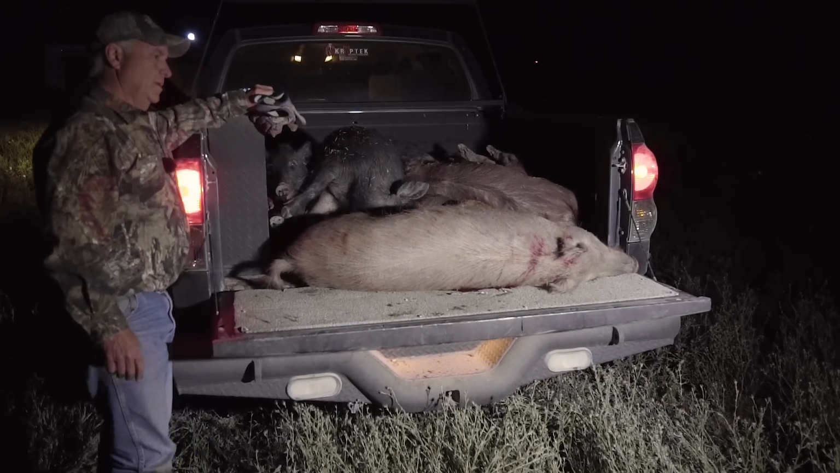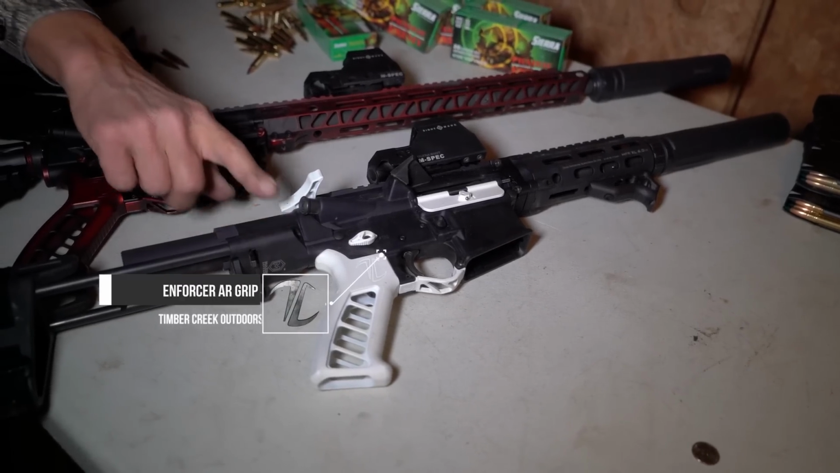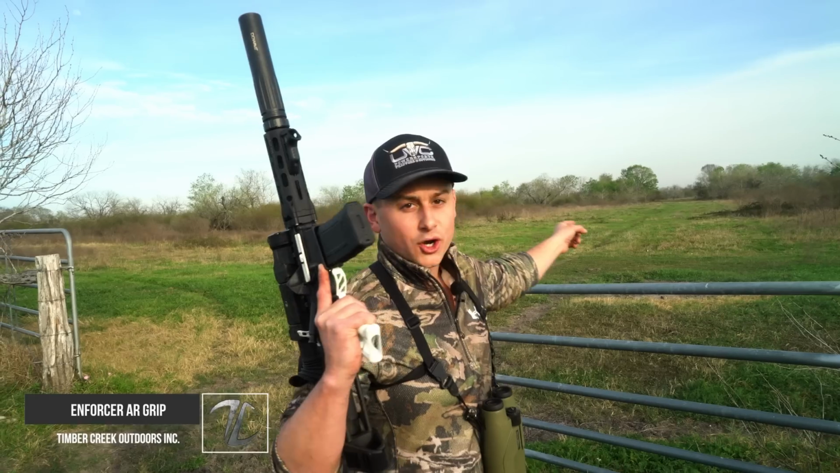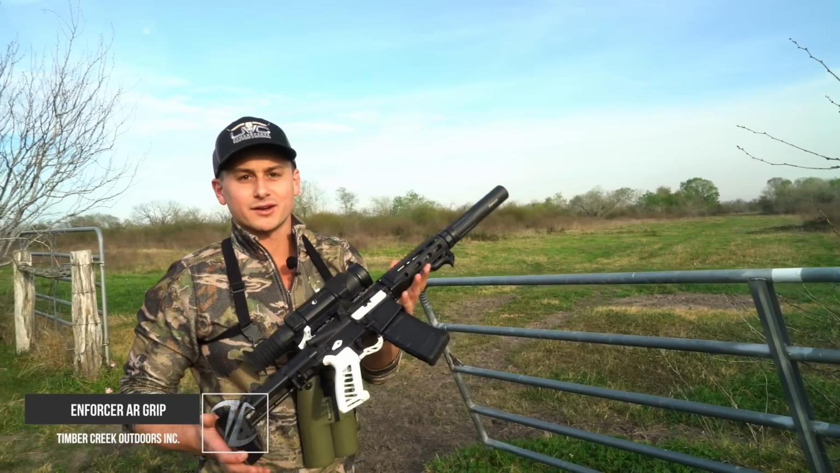Woo! What a night. All right, so the guns that we're using on this trip, Johnny's going to be using a little pistol. It's a 300 Blackout pistol. It is cool looking. All that little white stuff on there, that's made by Timber Creek, and it really customizes this little pistol, and it is a sweet shooter. It's a perfect gun for a spot and stalk.